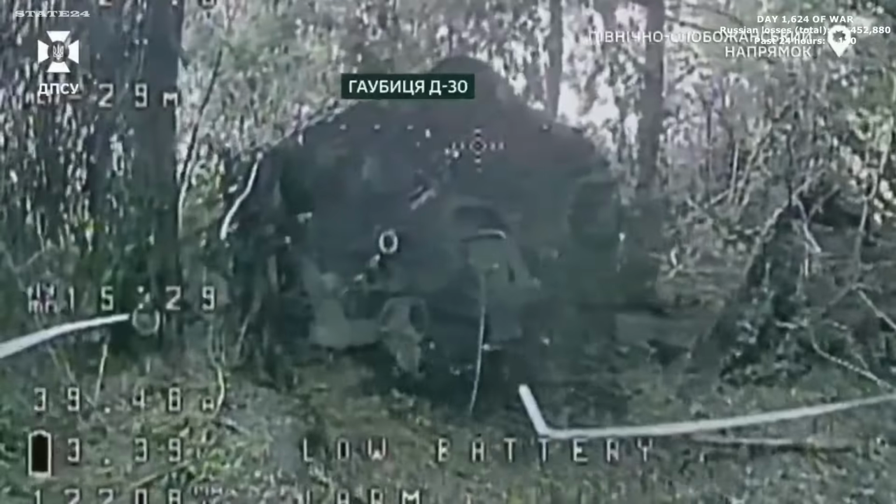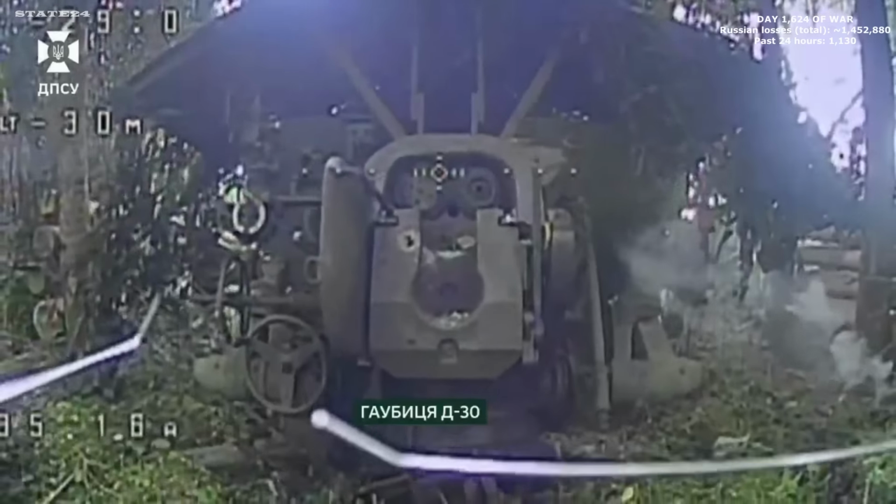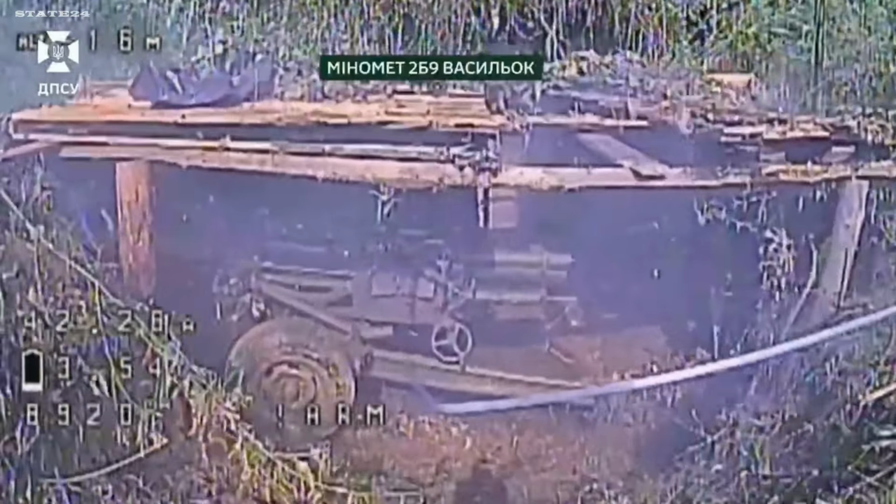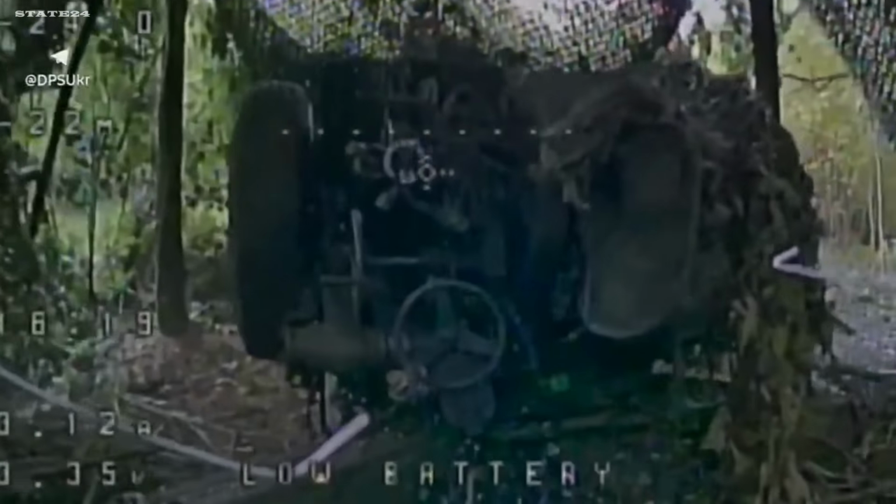The northern Slobozhansky direction, a sector where Russian artillery has been a constant pressure on Ukrainian positions. Ukraine's Chimera unit drone operators locate each gun one by one. A position hidden in a tree line, a howitzer tucked behind a building, crews that thought the distance kept them safe. The guns that were firing this morning aren't firing by the time the operators finish the sweep. That's how Russian artillery goes quiet on this front.